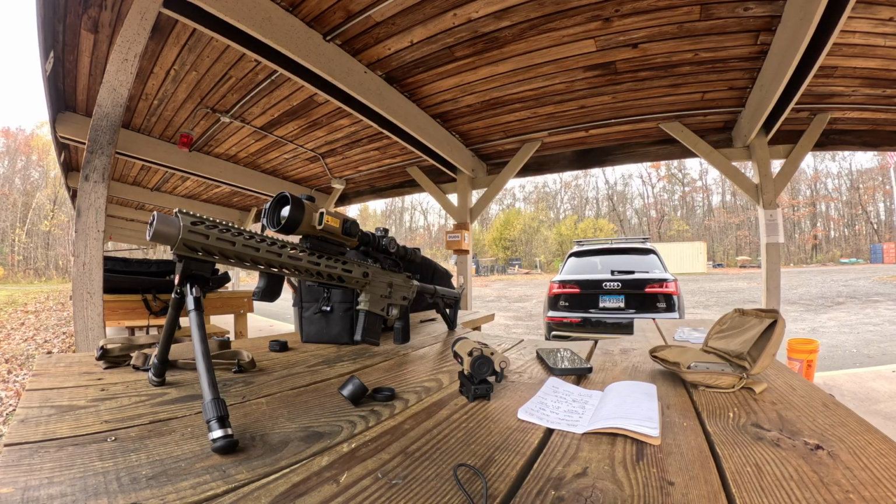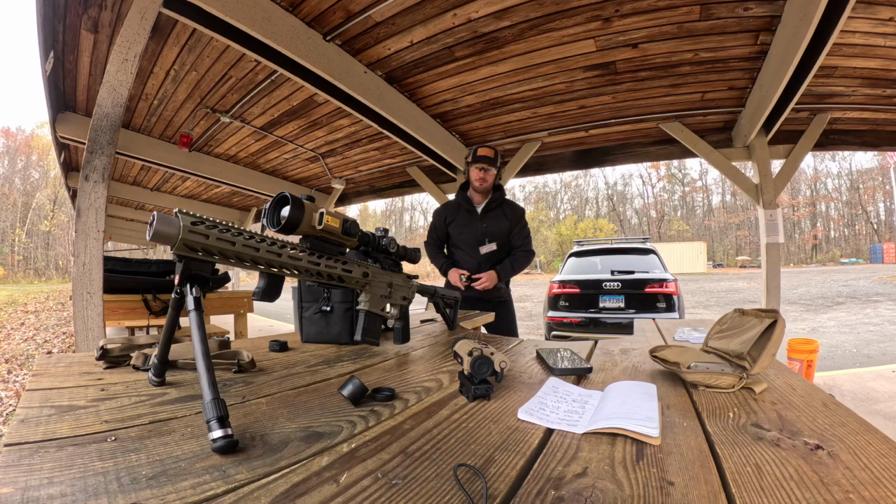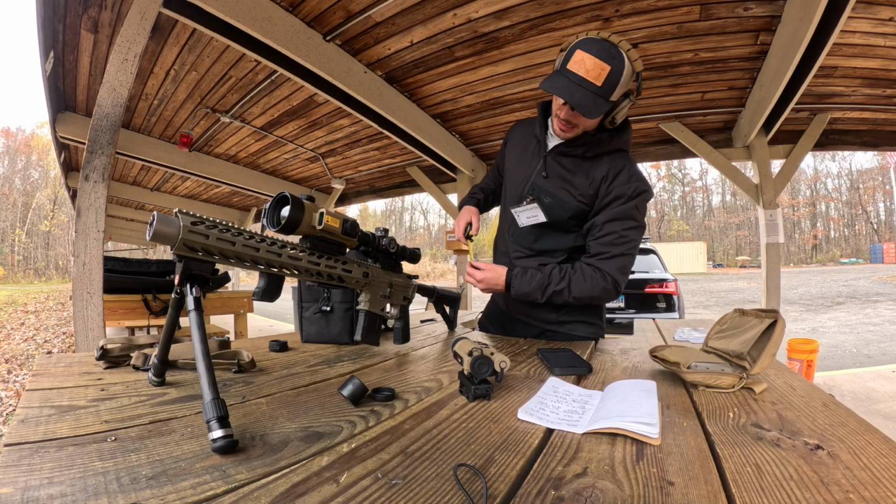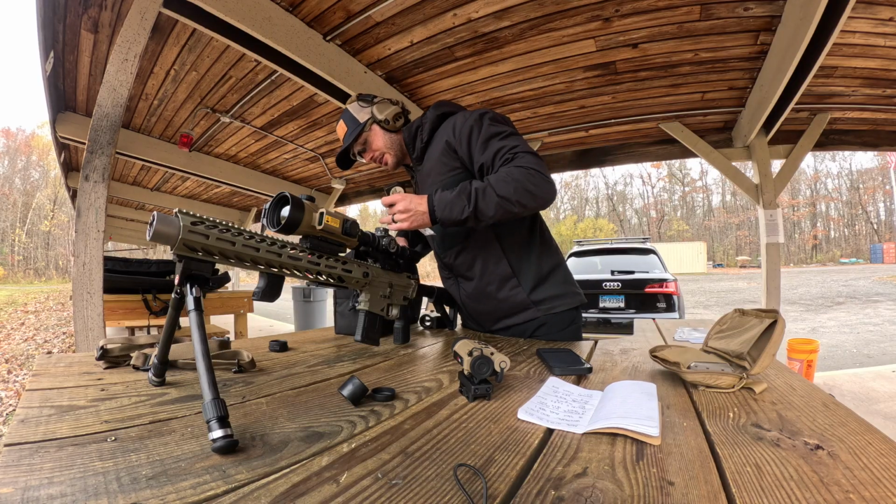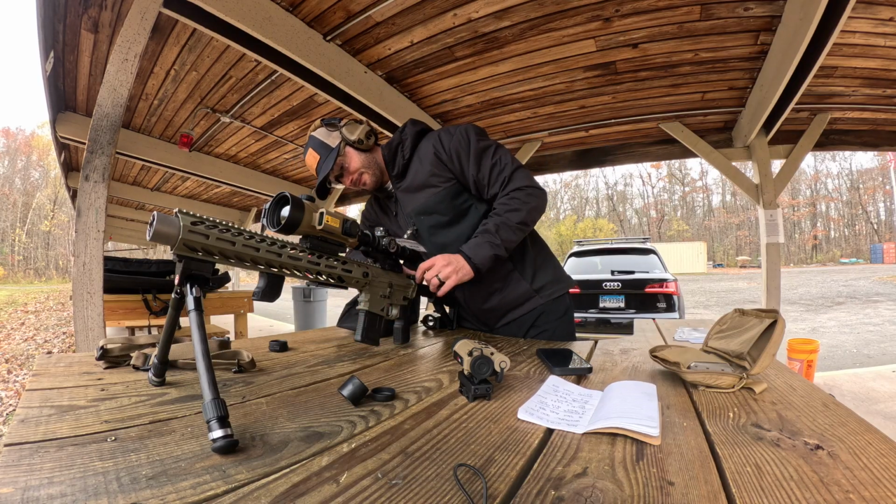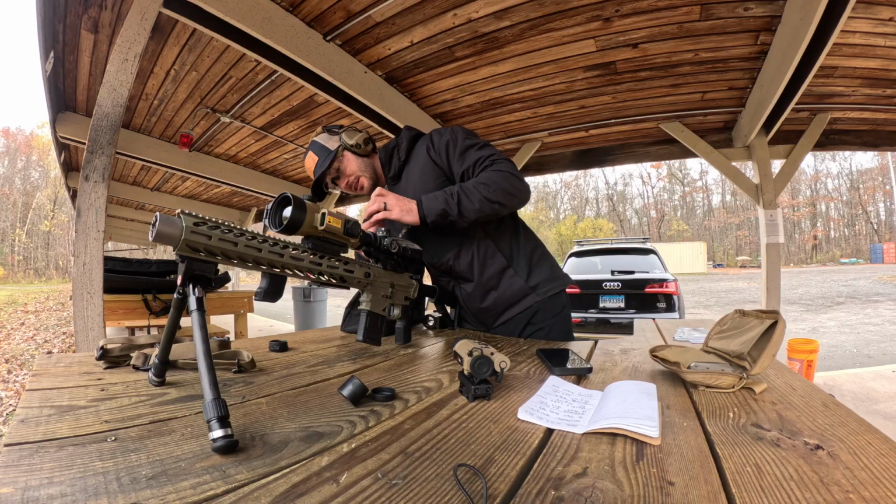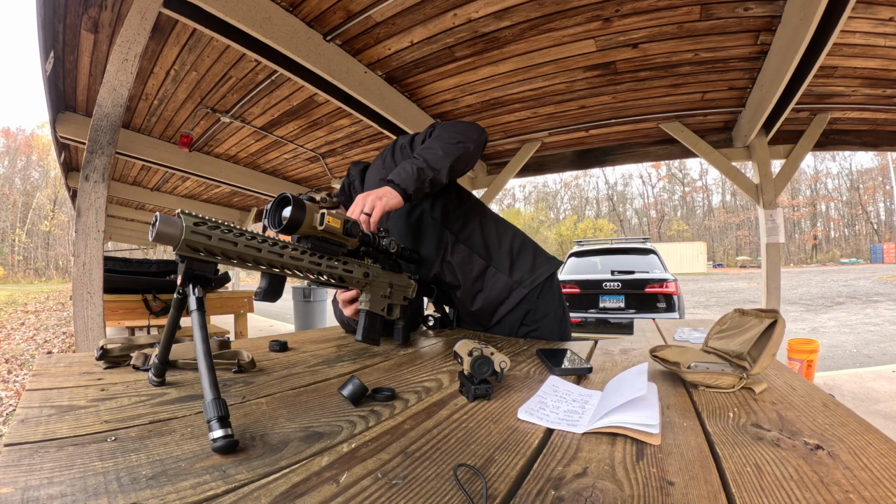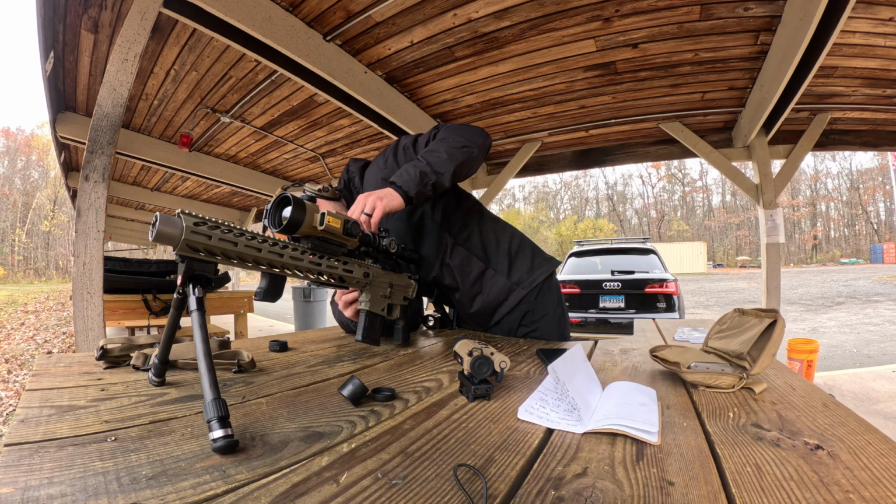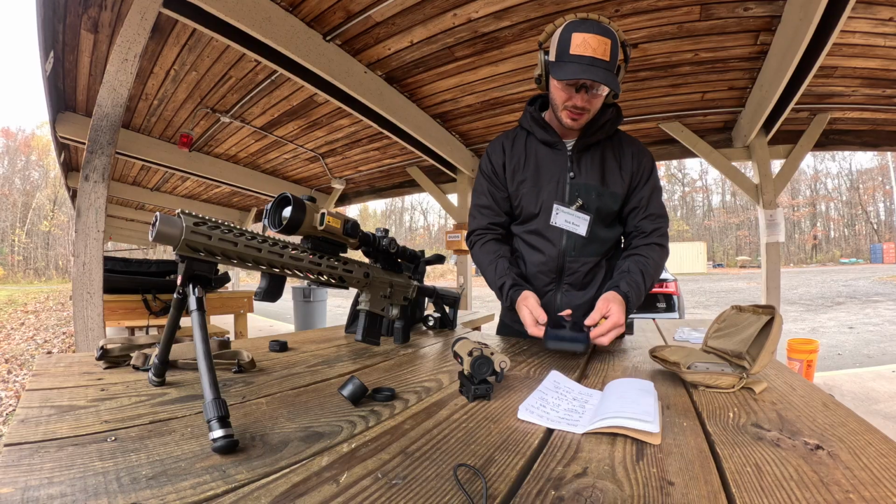Measure the height. So you measure height from center of the bore to center of the scope. That's 3 inches.